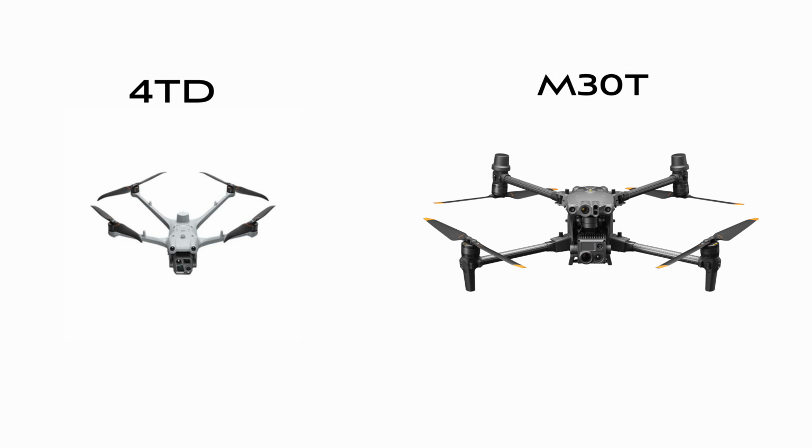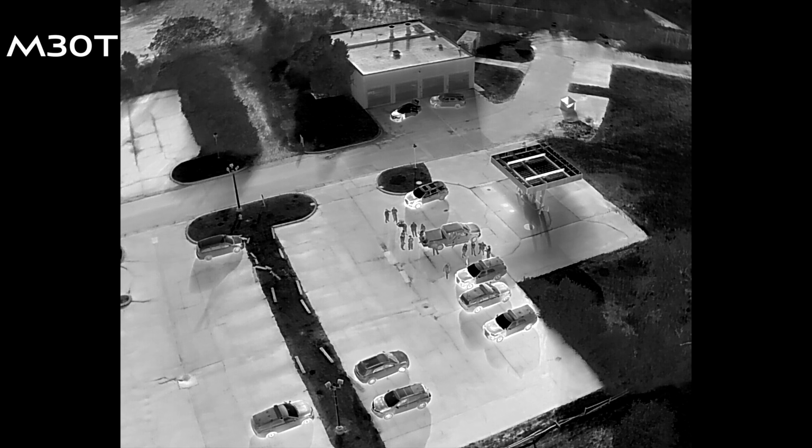All right, so first, the size and weight of the Matrice 4TD is considerably less than the Matrice 30T. Both of these drones have high resolution 640 by 512 thermal sensors. They're pretty much identical, and they both have super resolution, which will actually boost your resolution on the thermal by double. So it starts at 640 by 512, you double it to 1280 by 1024, and that resolution is going to be pretty great. So the thermal sensor is not any bigger. It isn't that big of a size, but they're using some sort of AI to increase the pixels in the thermal sensor.